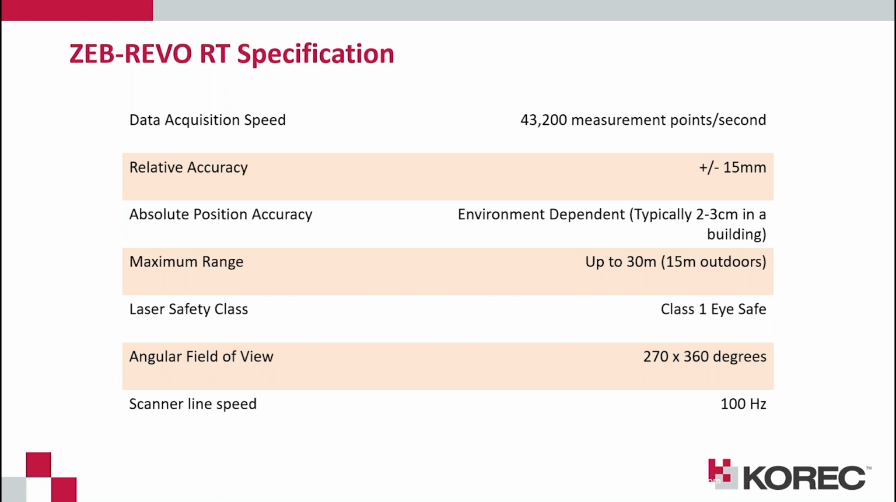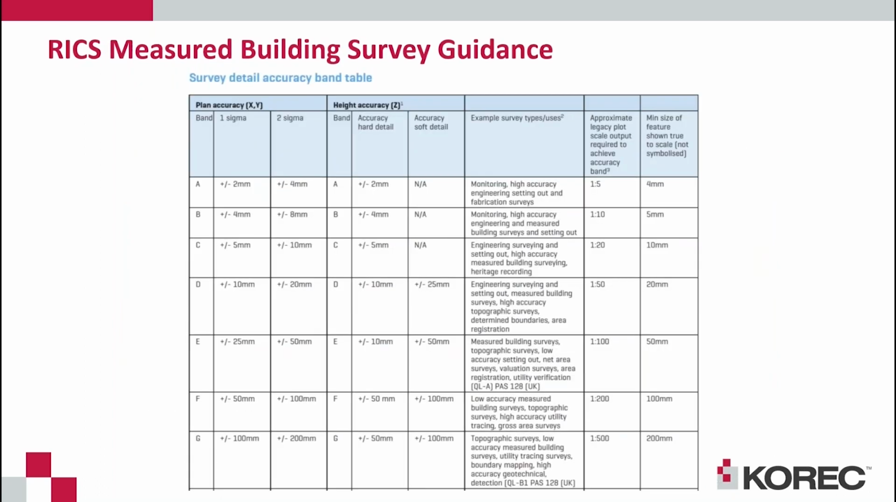Maximum range for the ZEB-REVO is 30 meters for the points that you're going to be collecting, but it actually reduces down a little bit when we go outdoors and we get interference with sunlight on this sensor, so we just trim that down to make sure that we're still delivering you good, accurate data. It's eye safe, big field of view, and the line speed's 100 hertz, so it's the highest that they deliver.